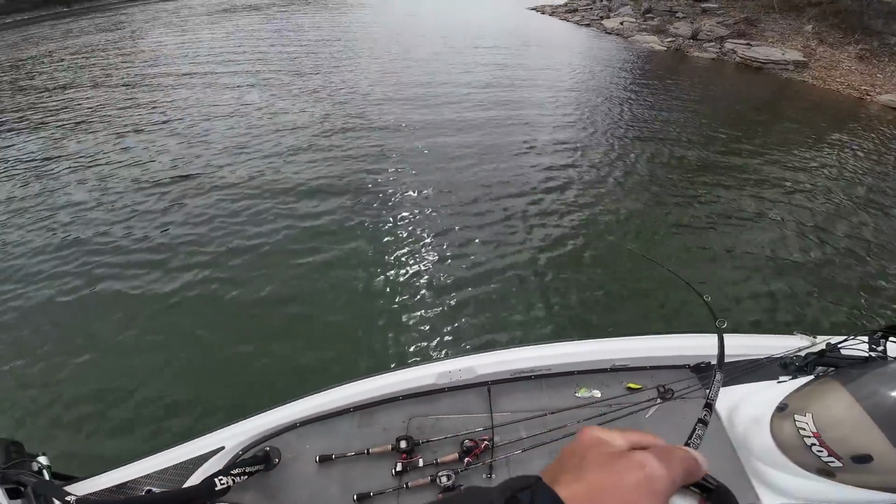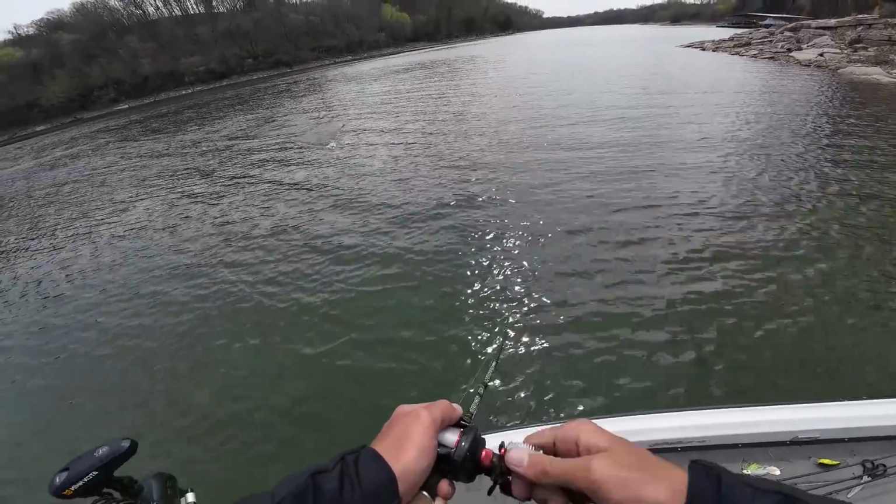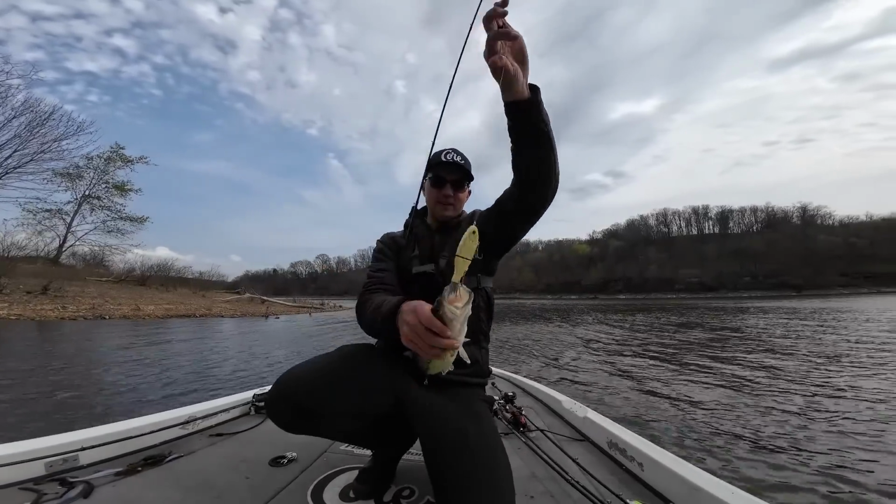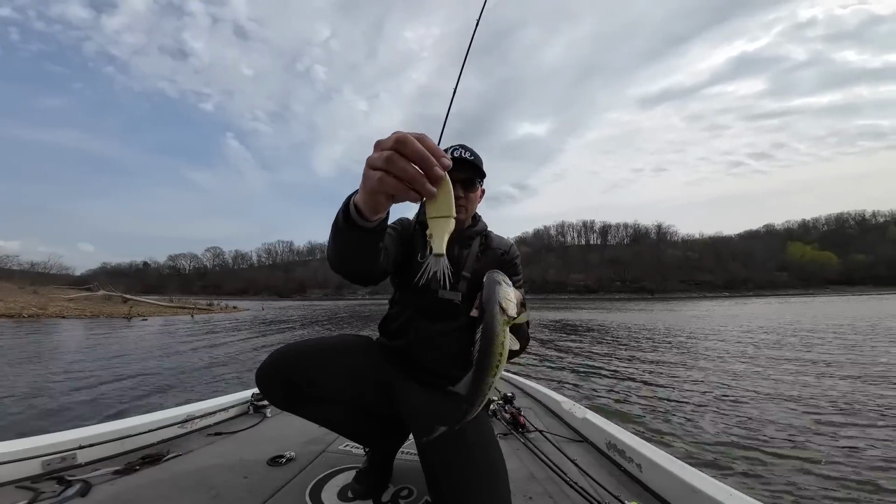Got him. There we go. Oh my gosh, these fish actually came up busting here, guys. I was working my way through this little rock transition, and these fish started busting out here on some shad, and I picked up a little glide bait that I just had in the box. It was the only thing I had that was a moving bait. This is the Bent Bill Customs little bender. This is a sweet little glide bait.